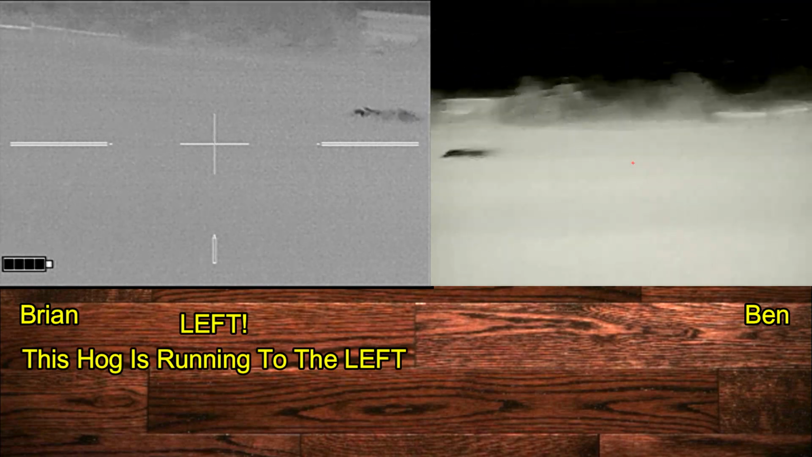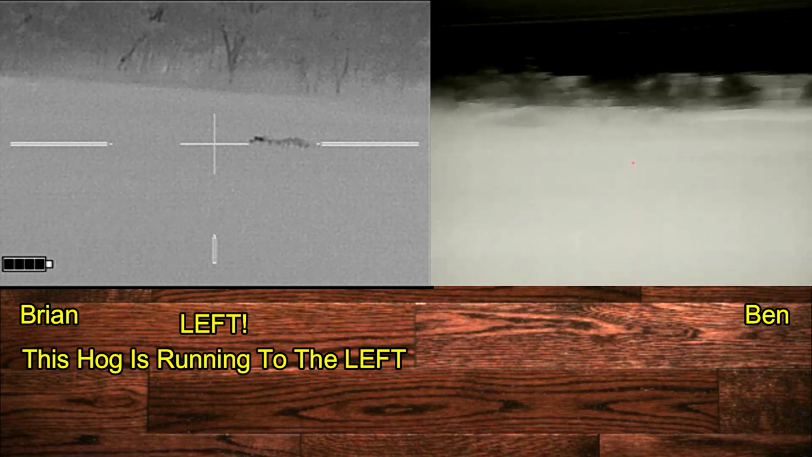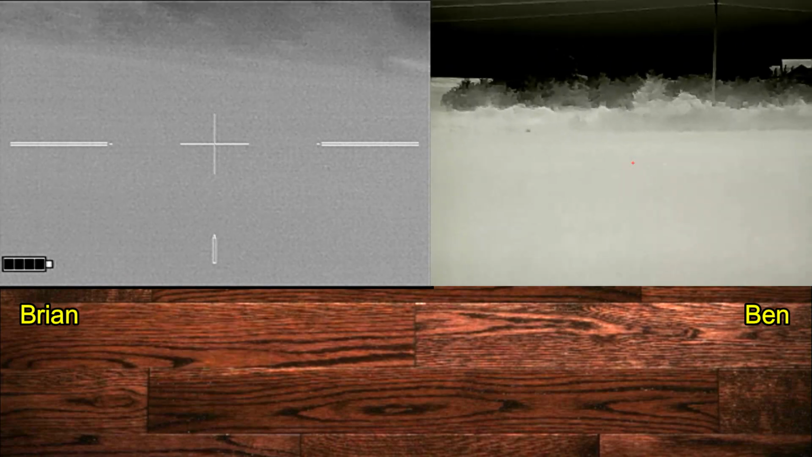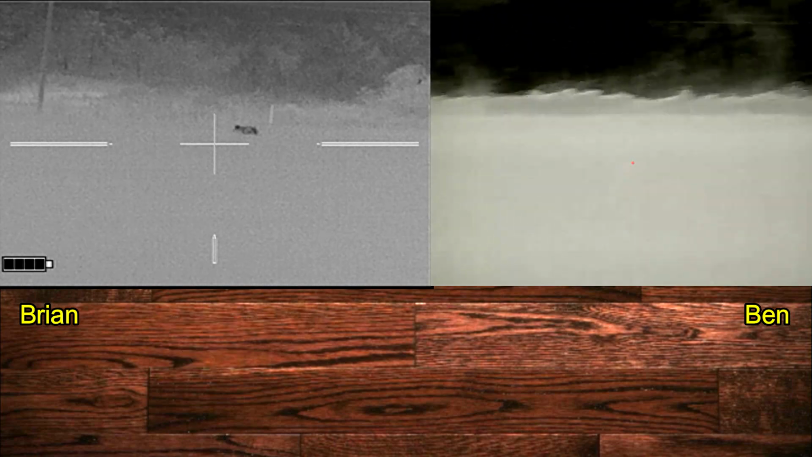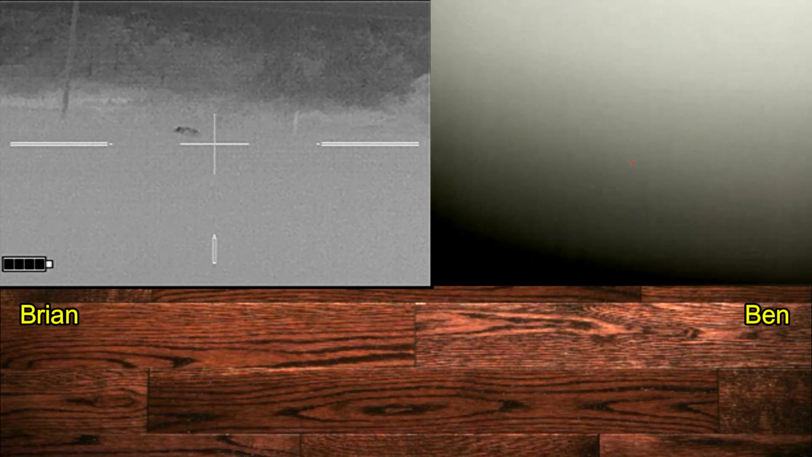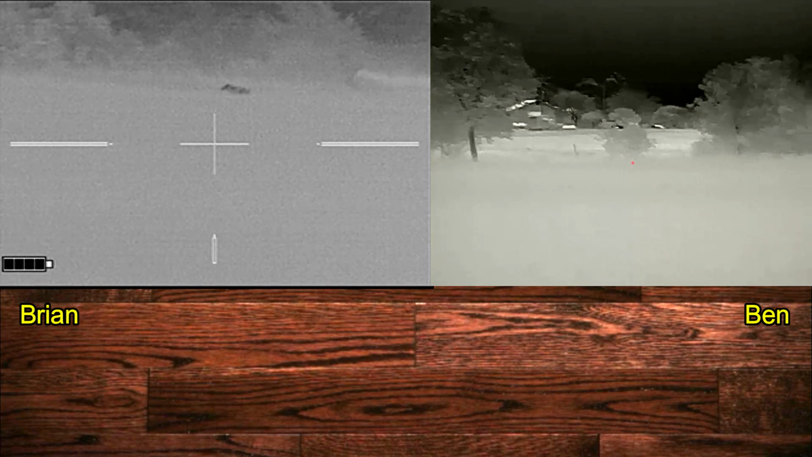I got the one to the far right. Yeah, far left. Nope.